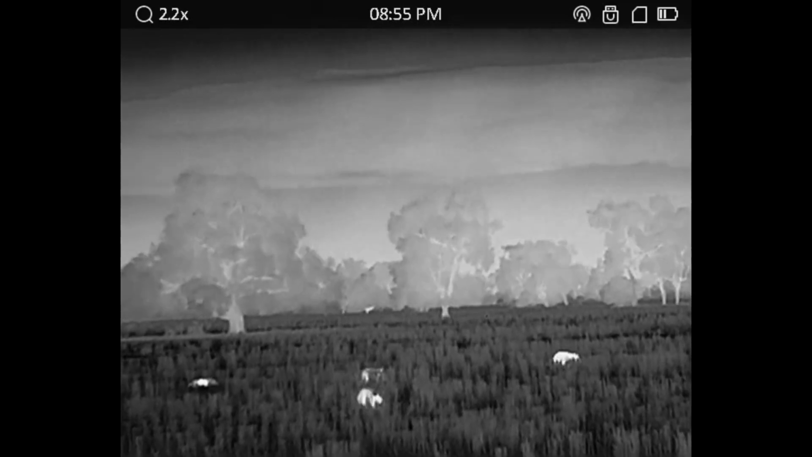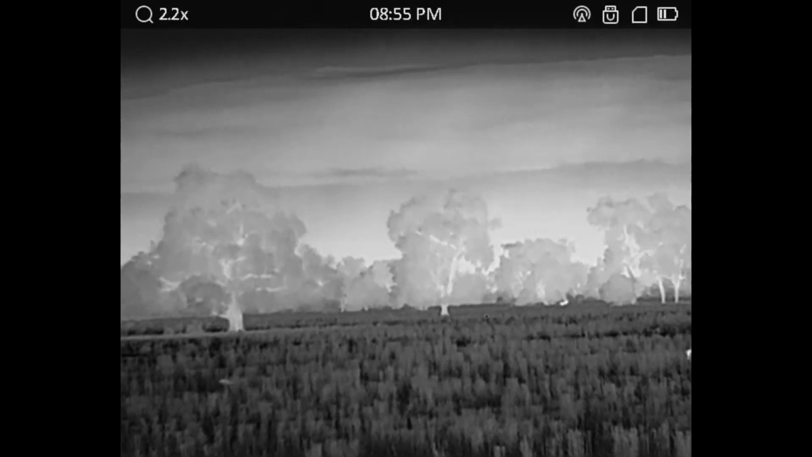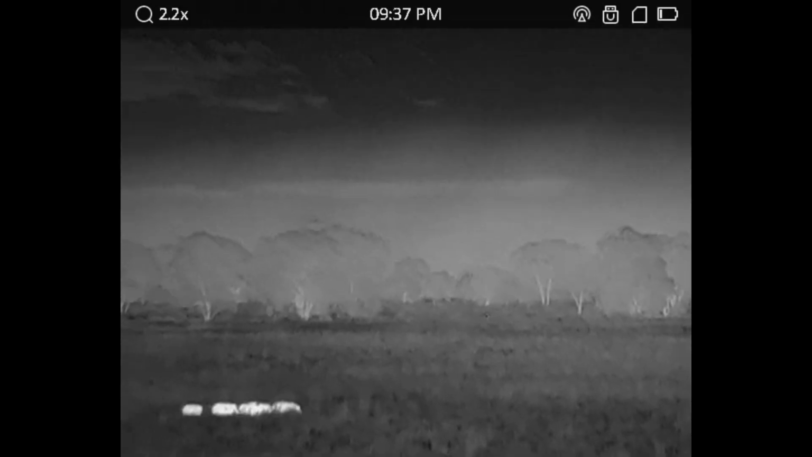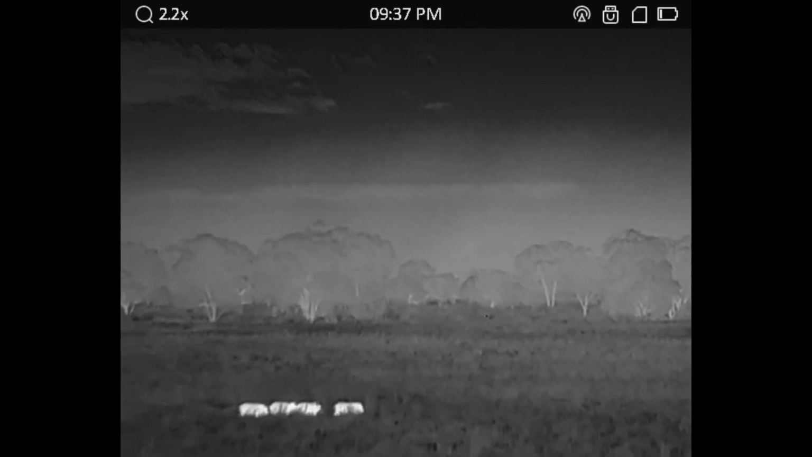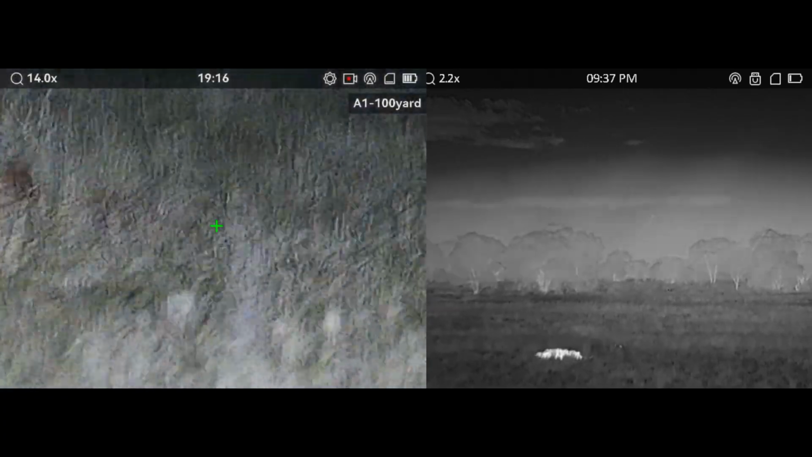Same in the stubble. I can see them in the thermal, I'll be able to pull up, and then I've only got a small target window because I'm in the ute. I can't shoot directly out the front. I've got to adjust my positioning in the ute to where the pigs are so that I can get a nice clean shot with the scope.